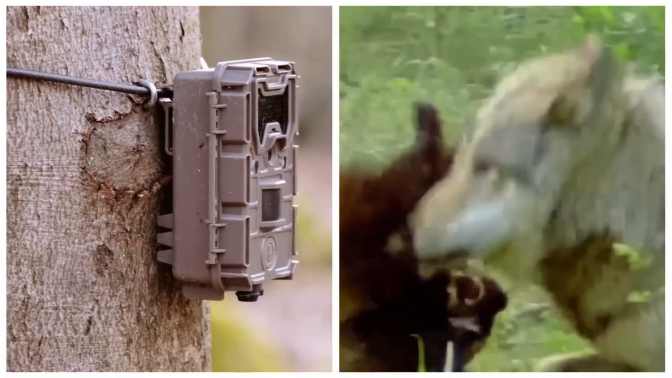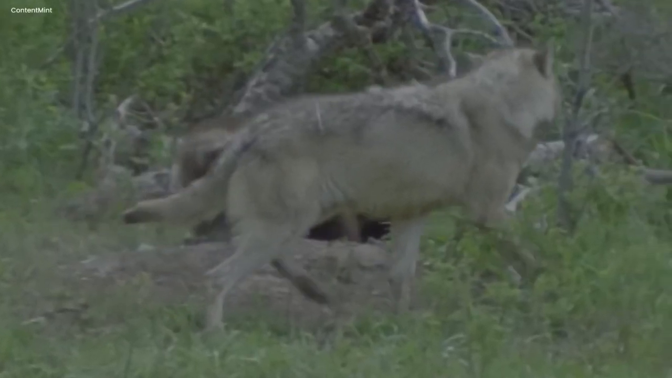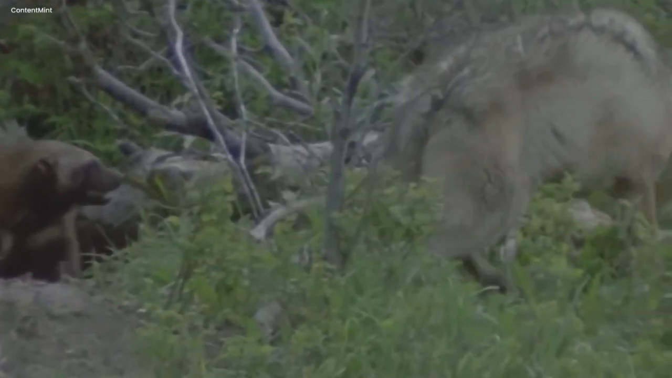Wolf versus Wolverine. The camera captured an incredibly rare and unsettling sight. In a dark and blurry image, something terrifying unfolded. Instead of a typical wolf, a fierce Wolverine appeared.